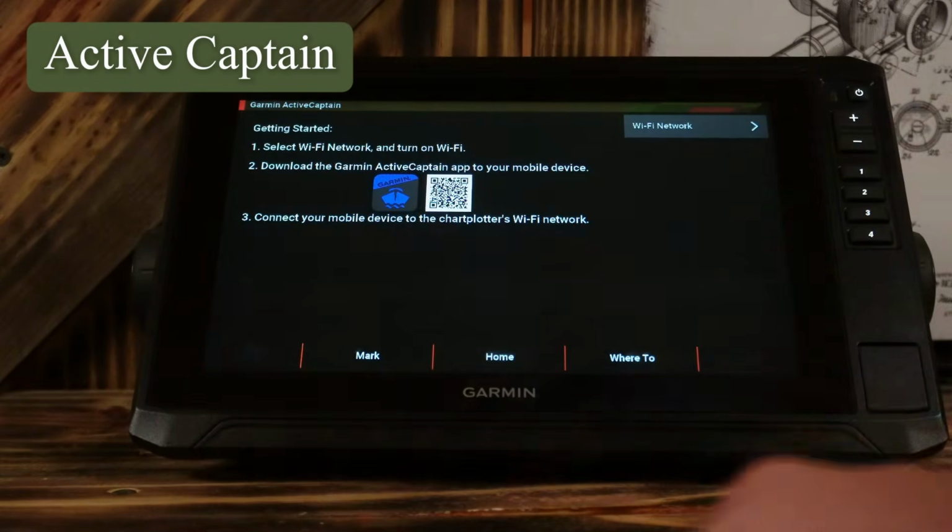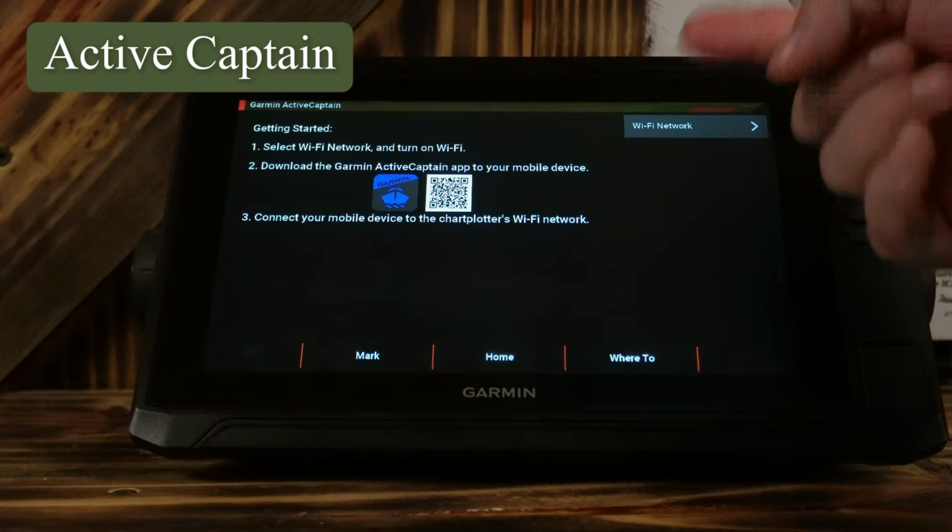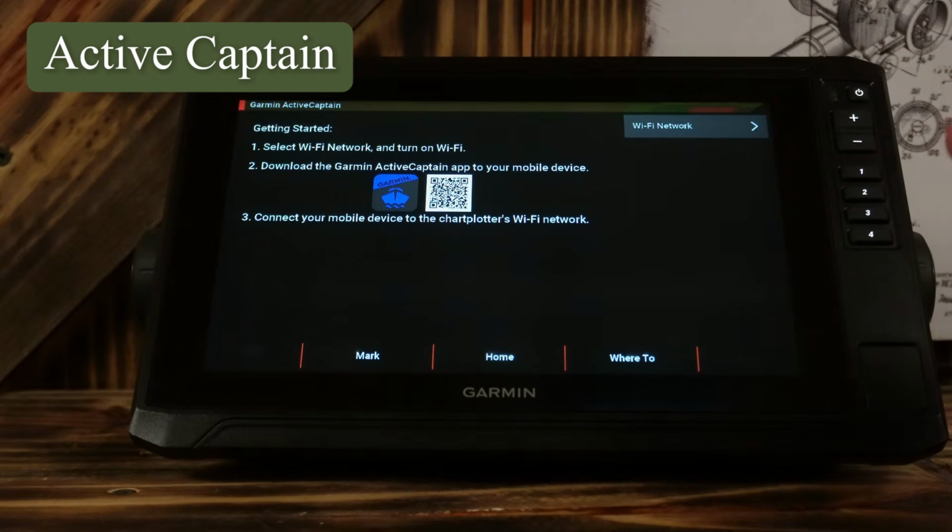The Active Captain is pretty cool. You can actually download the Active Captain app to your mobile device, and it'll connect your cell phone or your iPad with the unit here, and you can kind of share some data back and forth.